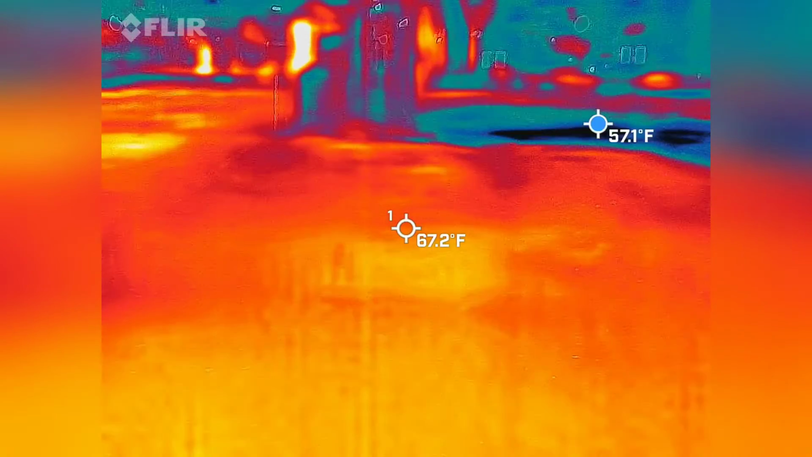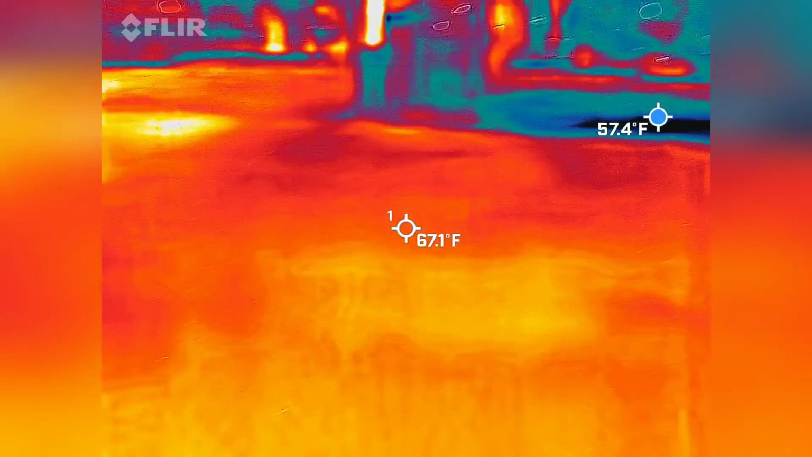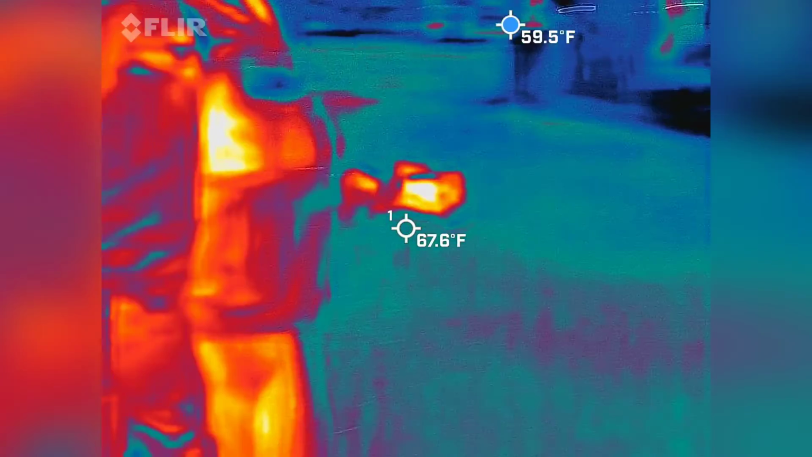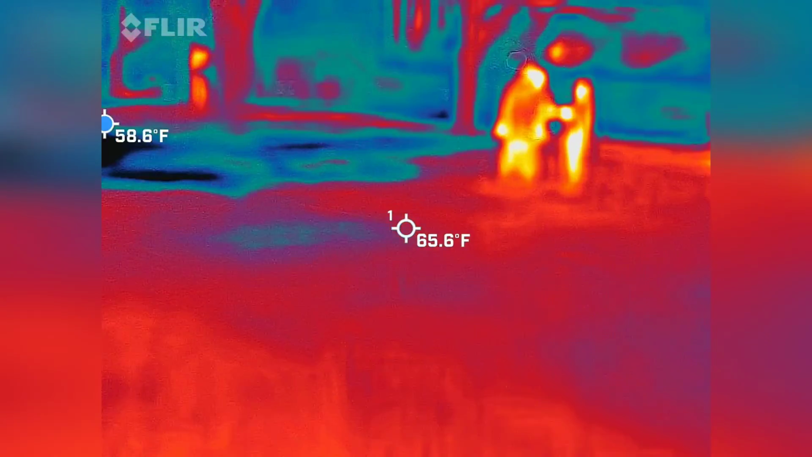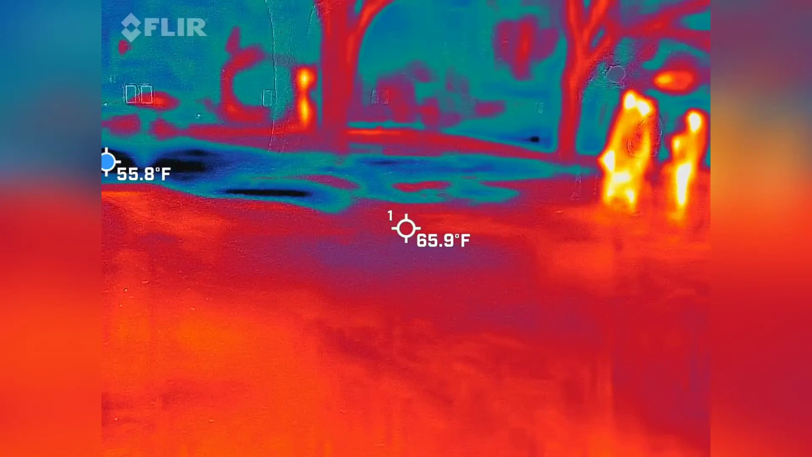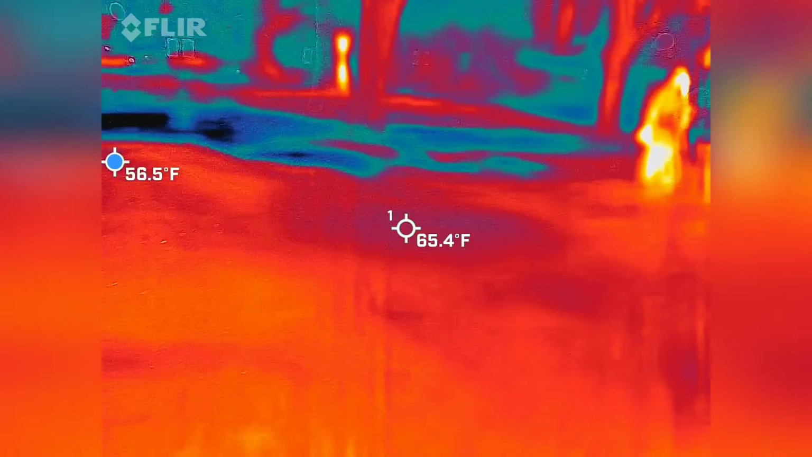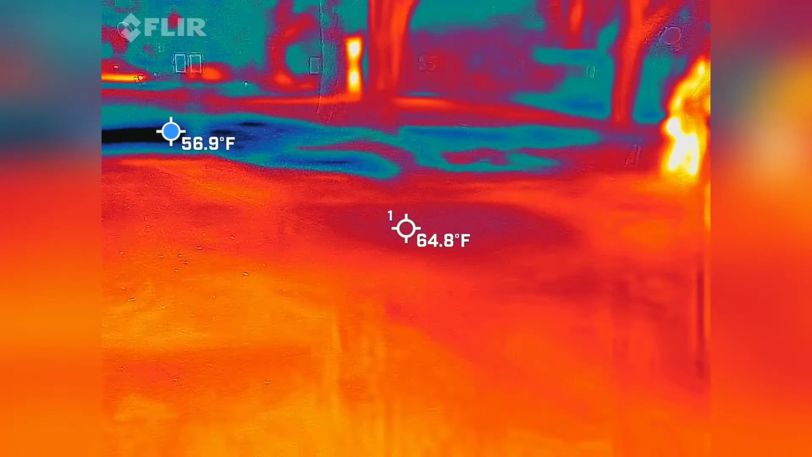I'm curious as to what I would see. Because I was in front of that little building for a little bit. Paused, stopped, took it slow. Not too much. Like in the 50s, like over there. But nothing too crazy.